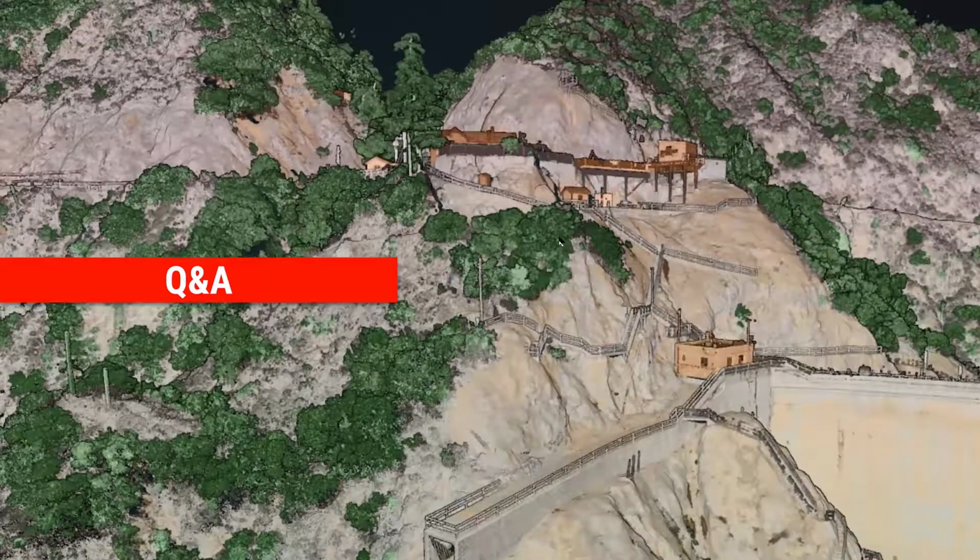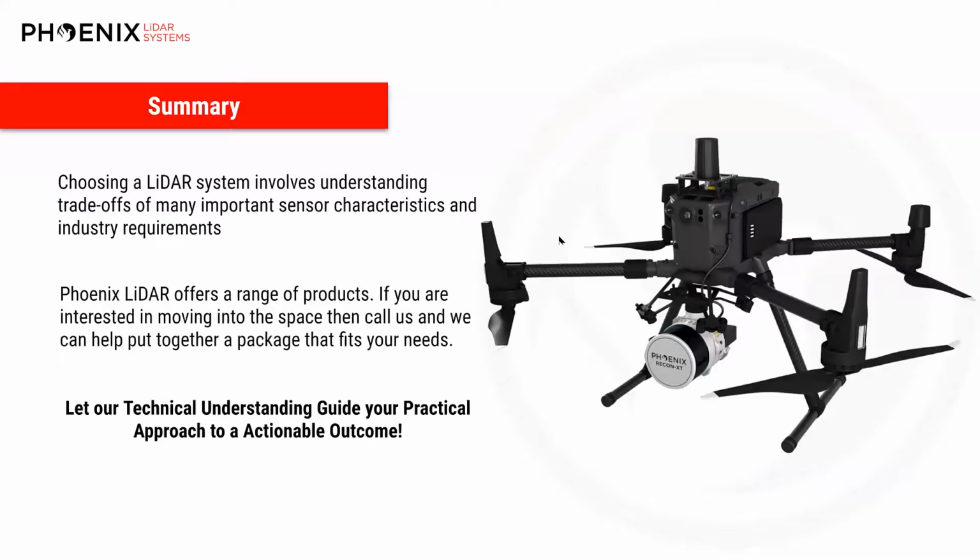Something I hope this webinar made clear is that we're not talking down these entry-level products. There's a reason we hold them in our portfolio, and that is because all of these LiDAR sensors are fantastic tools for different jobs. While some companies only sell entry-level systems or only sell the very high end of products, Phoenix LiDAR is in the unique position where we do have the entire range of sensors in our portfolio and can make unbiased recommendations based on your use case.